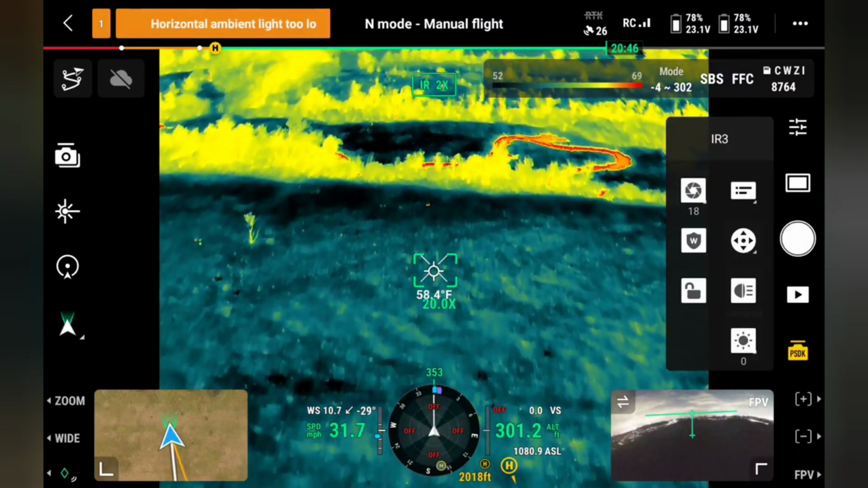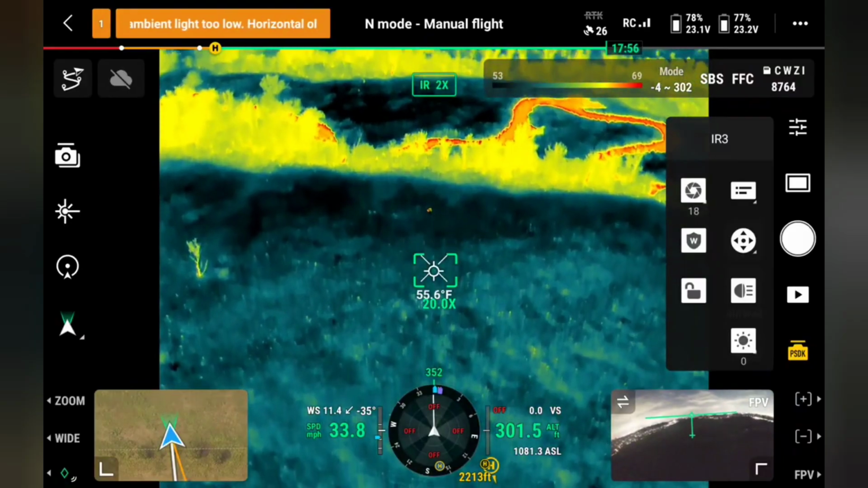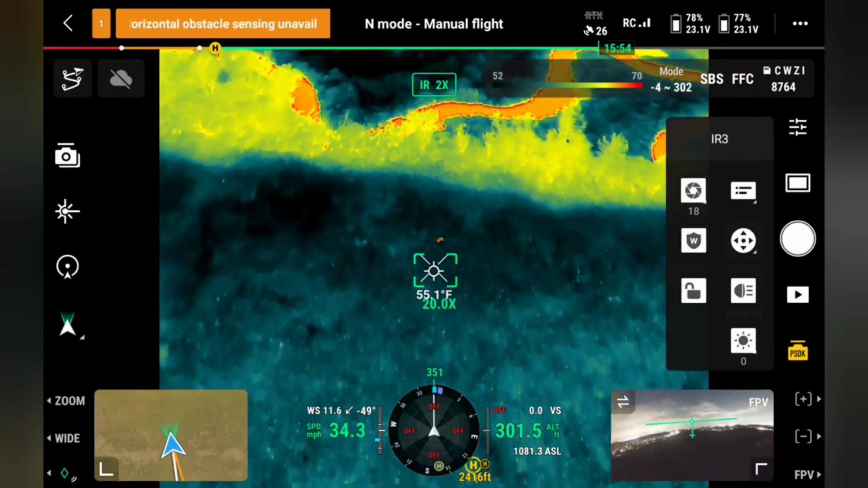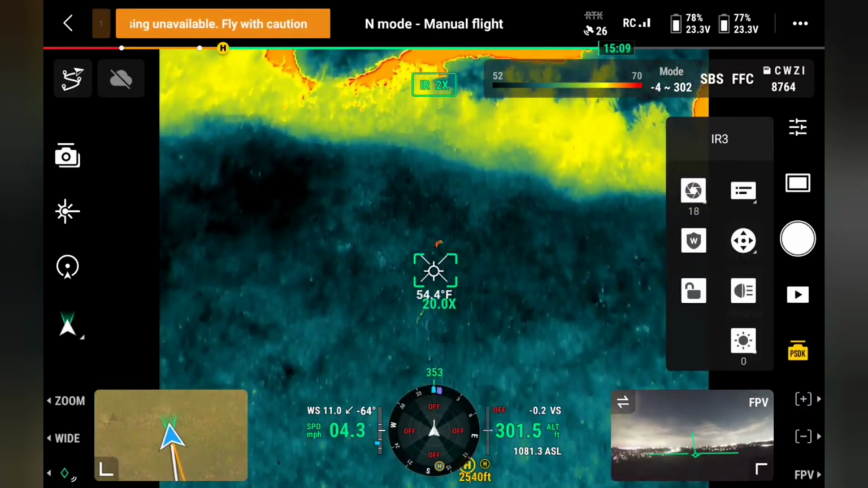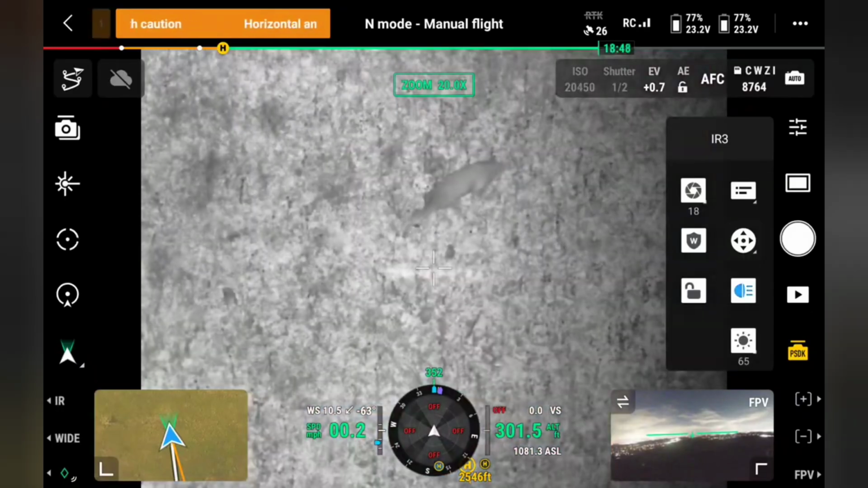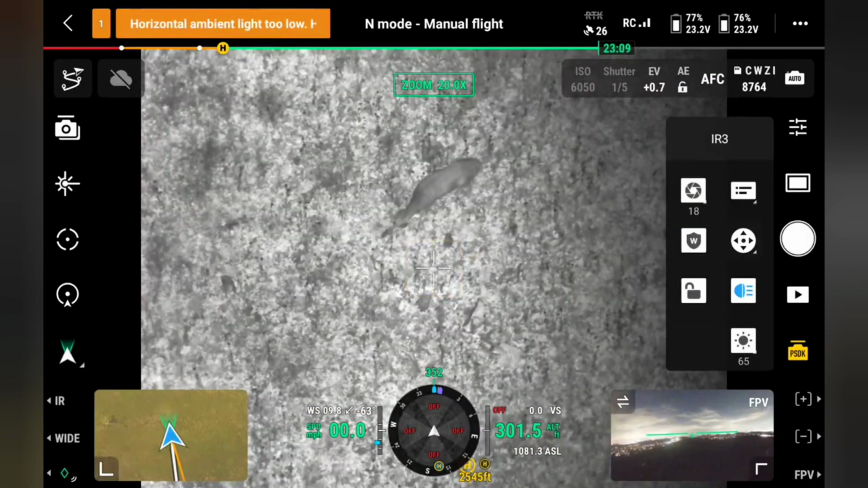And again, my spotlight didn't really bother deer much anyway, but coyotes, the spotlight definitely ticked off, and they would run. Focus.